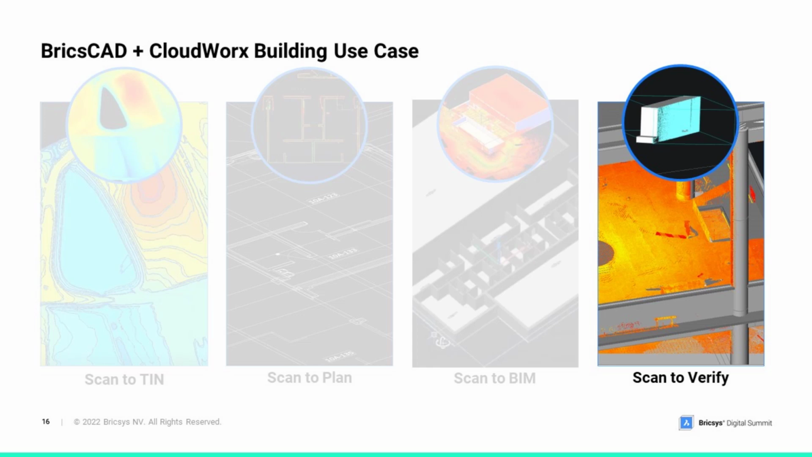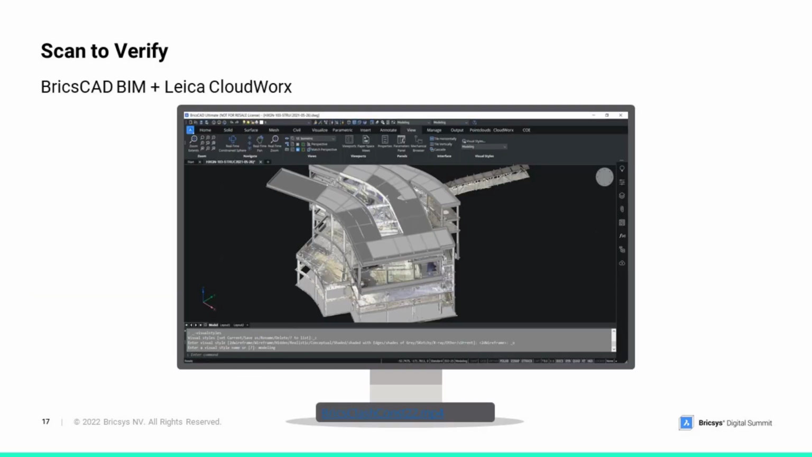Maybe that trade hasn't been to the site yet or hasn't worked on that part of the project yet. So anti-clash gives us a chance to look at some project monitoring options as well as just the typical clash check. And so we'll look at a few methods here for using point clouds for Scan to Verify.